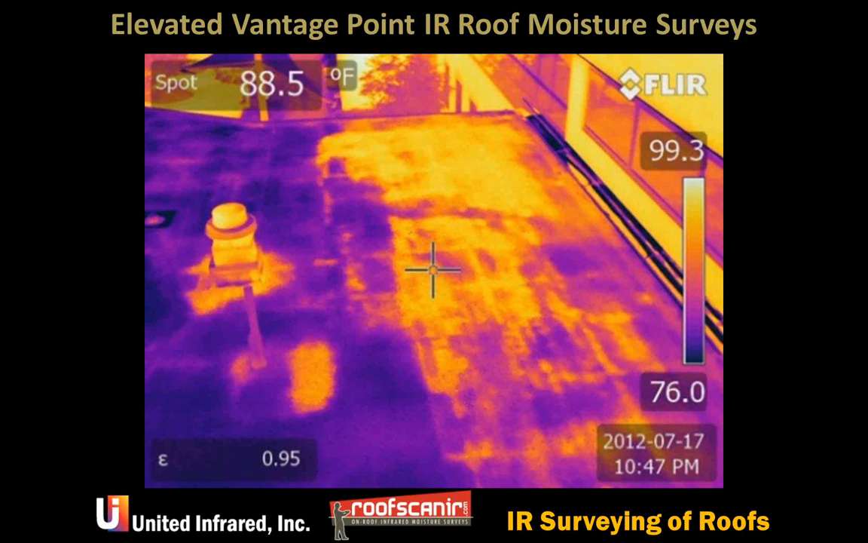The farther you can get away from the target of your survey while still maintaining enough thermal sensitivity and spatial resolution to discern what's happening, the better off you are. The farther away with the biggest camera, that's good, but you just have to have enough resolution, thermal and spatial, to be able to discern those areas.